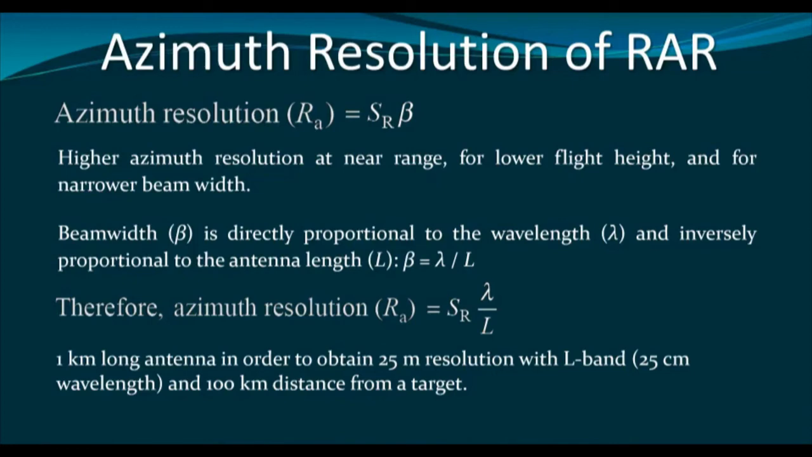Now imagine a 1 kilometer long antenna on an aircraft or on a satellite, or even larger than this 1 kilometer length. That means real aperture radar cannot be used from a high altitude. Rather, we have to use it from lower altitudes.